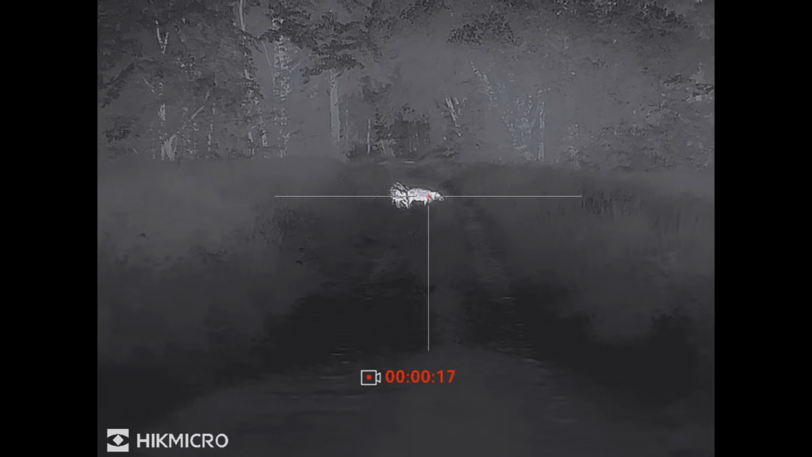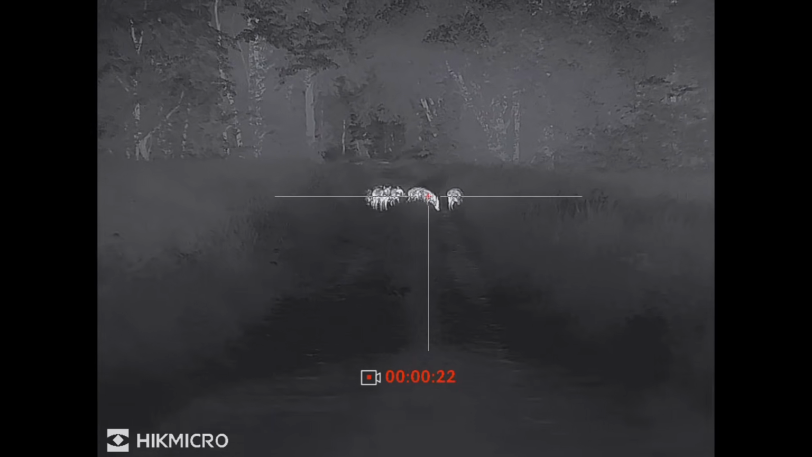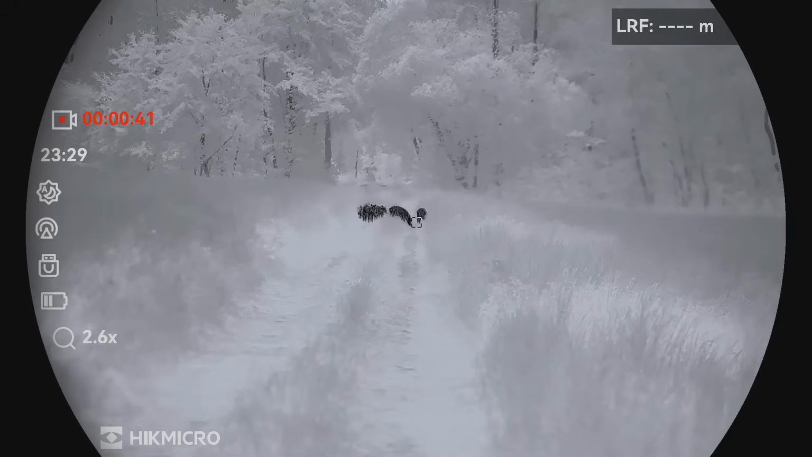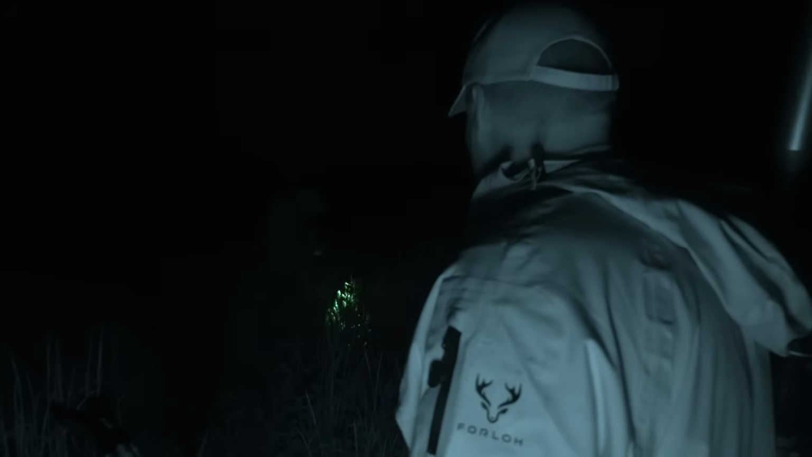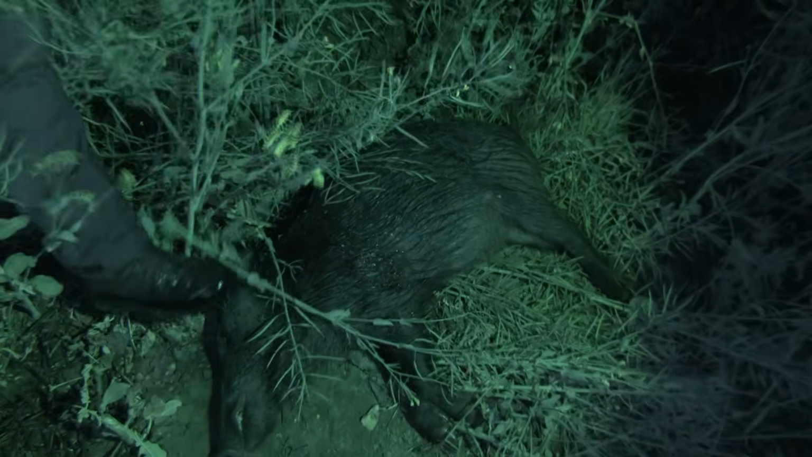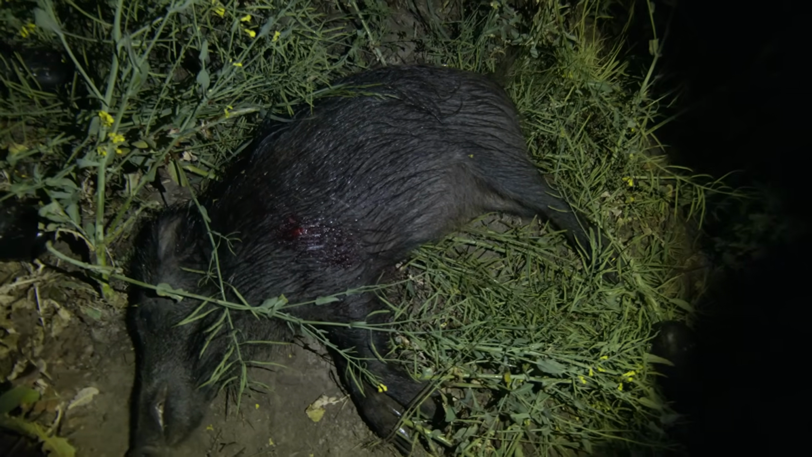We hold back, and within a few minutes, he has another opportunity. It's a carbon copy of the first. Oh, hear the mama? Hear the angry mama? Right, my old friend. It's been a while since we shot a pig together. Oh yeah. That's the right size. This is exactly what we are looking for. It's a male yearling, perfect.